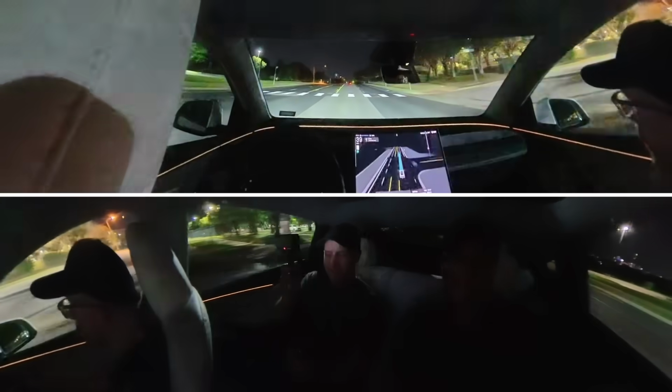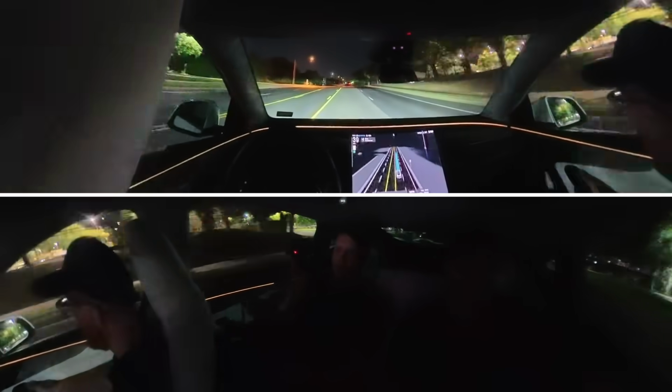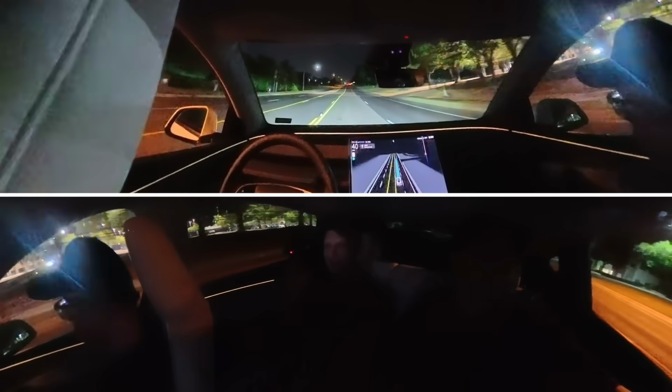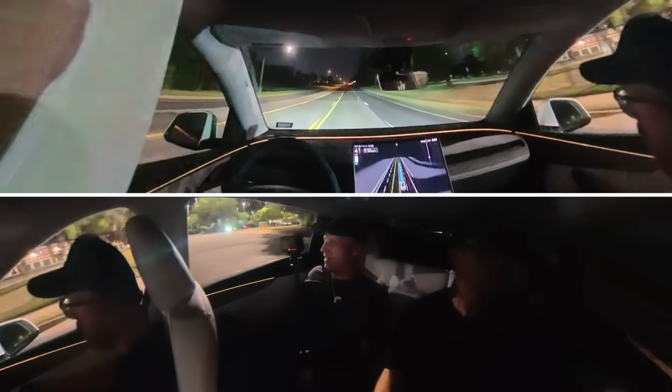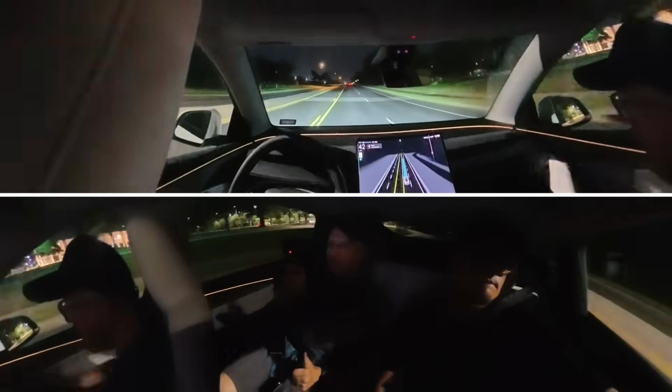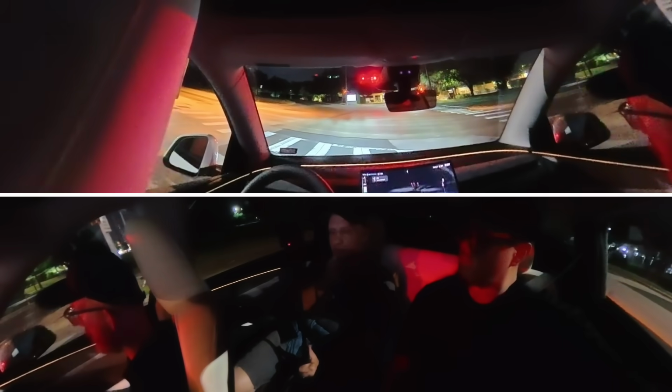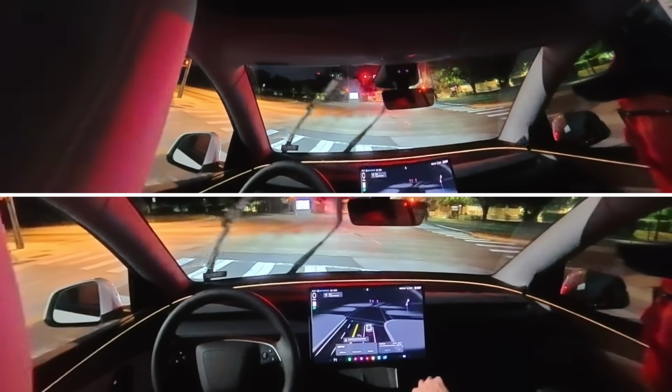All right, make sure to gather your belongings. We're about to finish this drive. Another zero intervention drive. This is my 11th zero intervention drive today. Actually, that's not true. I guess the first one had an intervention with the support call. I wonder if it was like this before Tesla came and headquartered here.